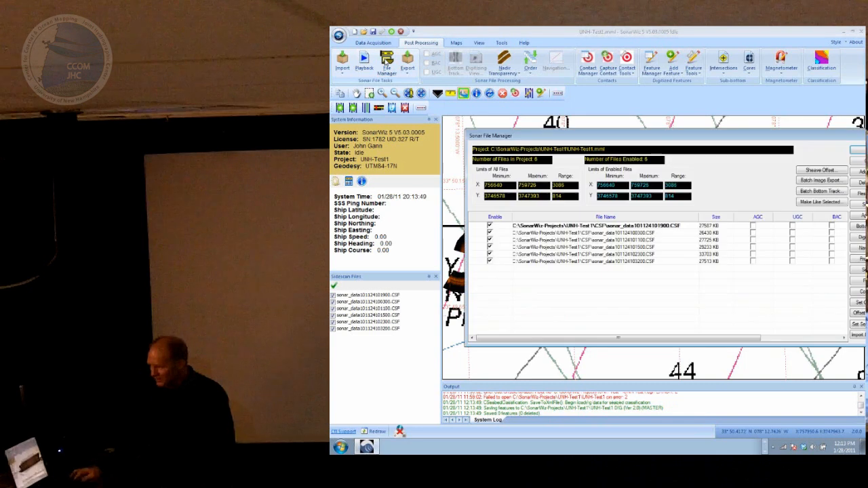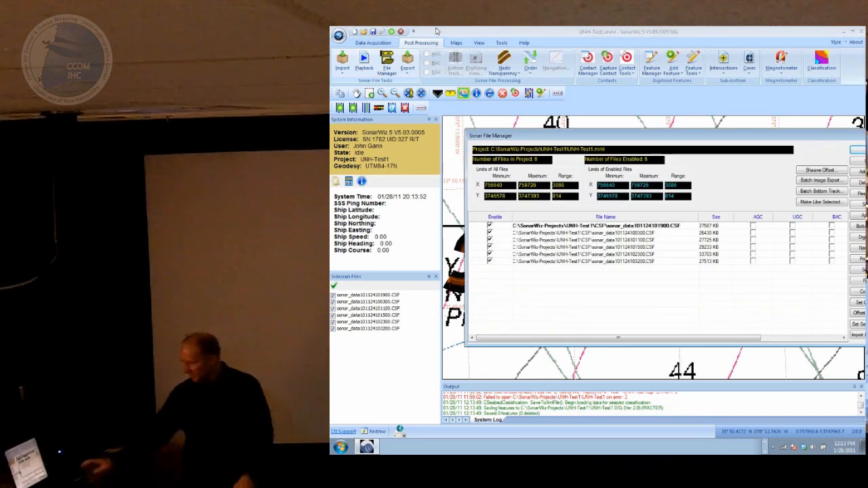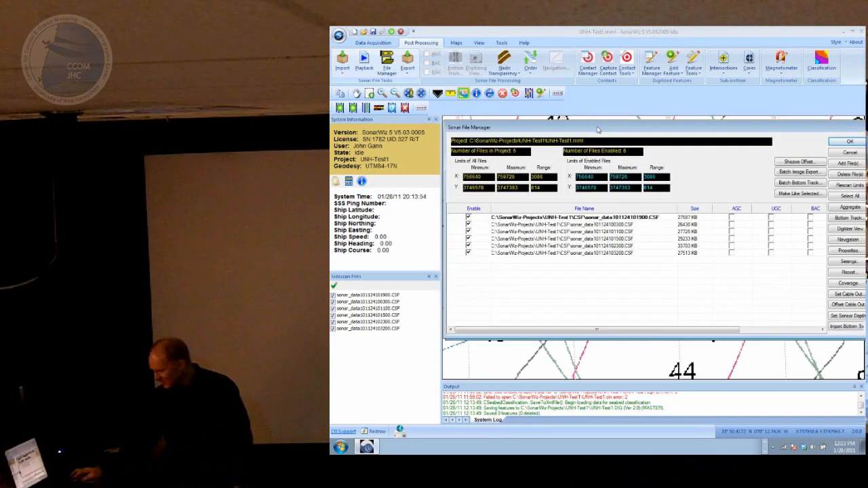The file manager is a big old beast. It was the heart of the program at one time, and we're trying to make it a little bit smaller now.